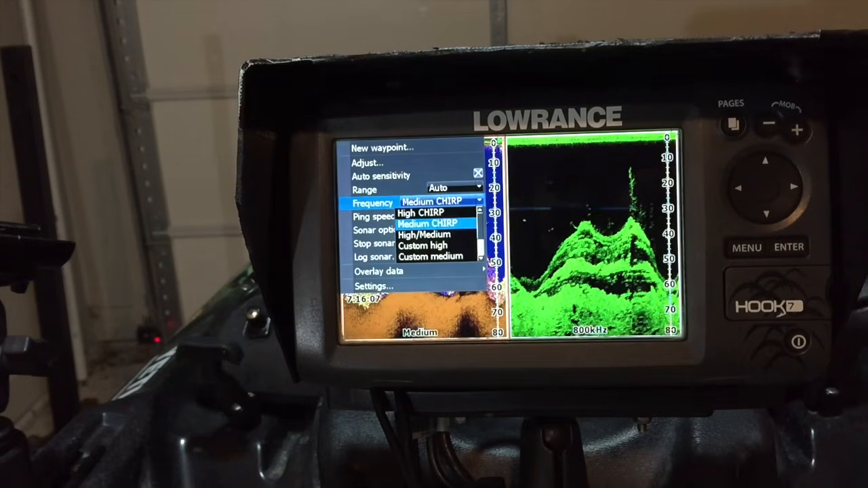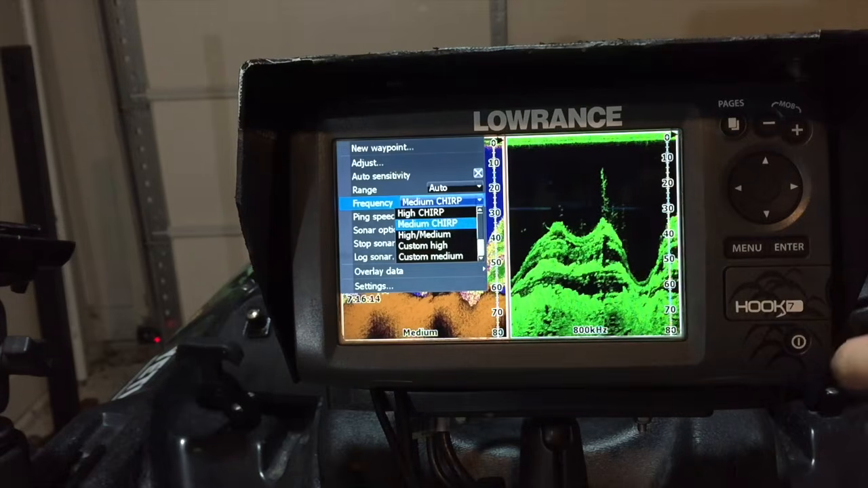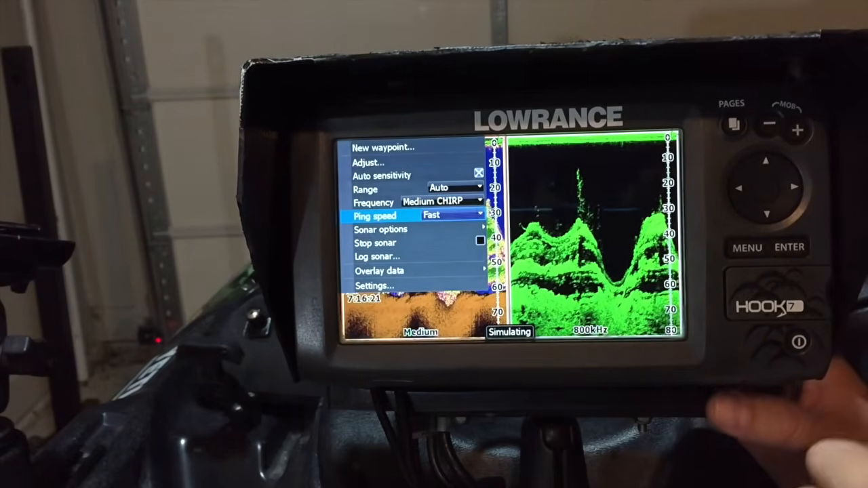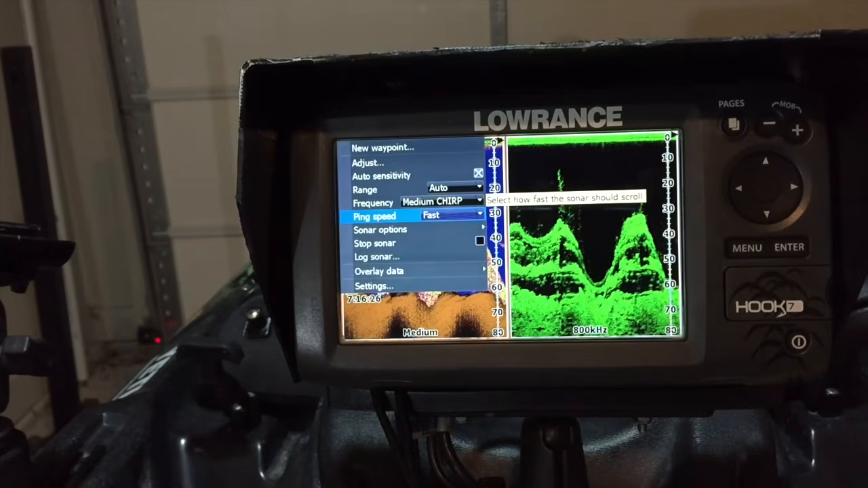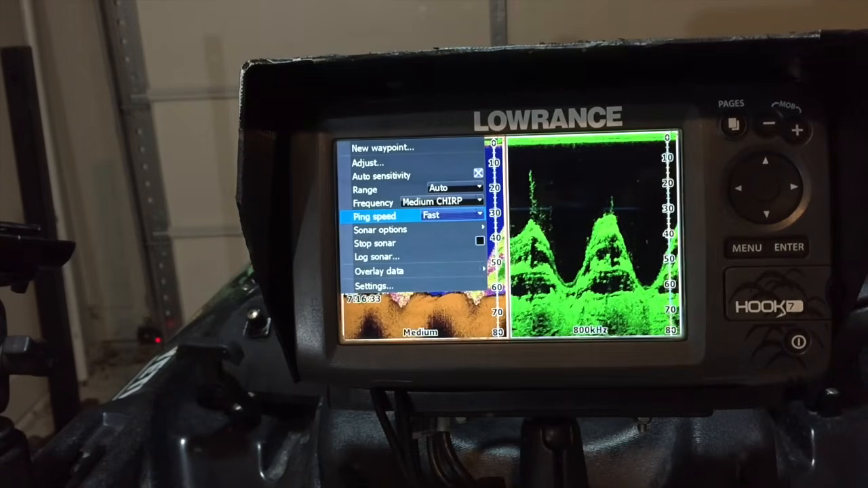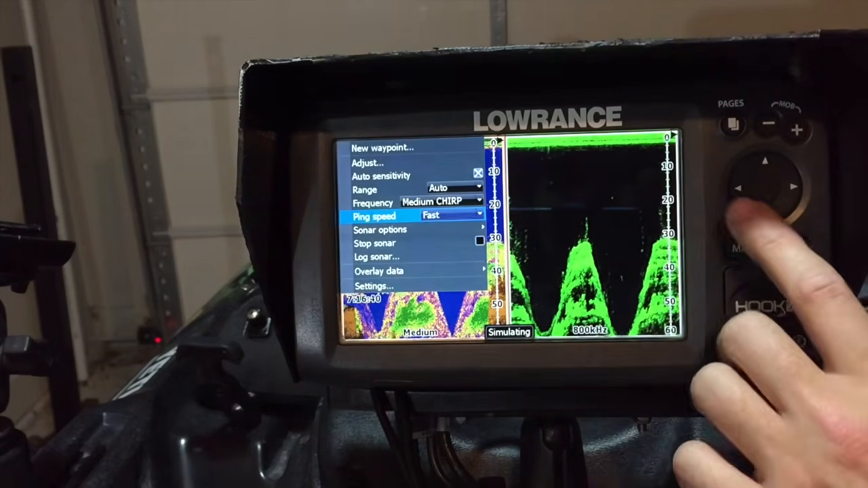High chirp, I'm yelling really loud at the bottom. Medium chirp, I'm talking. Those are really, really important. I like to sit in medium chirp. As far as your ping speed, how fast do you want those sounds going off? I'm sure you've seen the old Hunt for Red October where they're looking at the sonar and it's bing, bing. How fast is it going to be sending out? I have it set at fast, meaning a lot of information is going to come across my screen really quick.